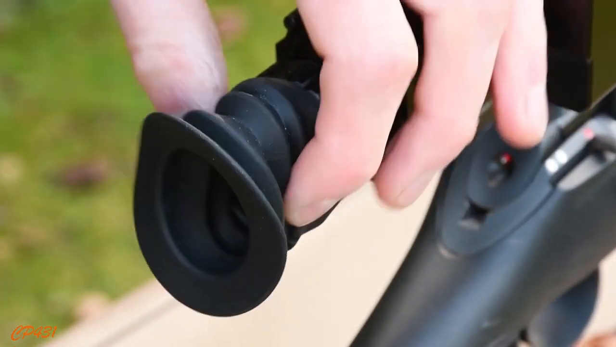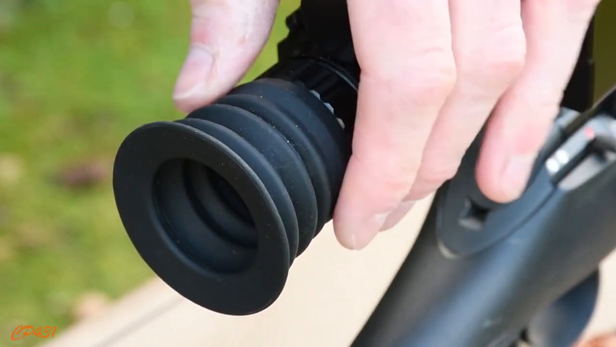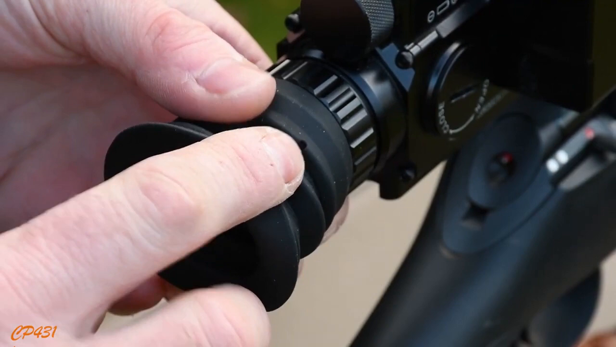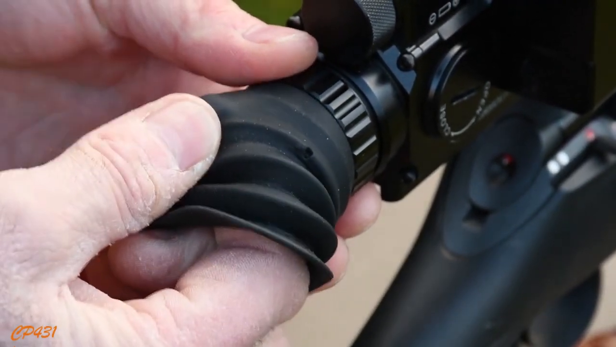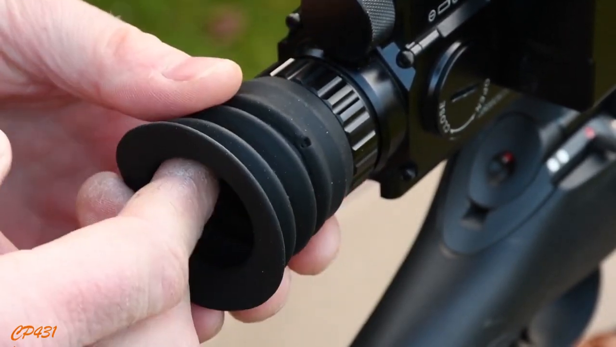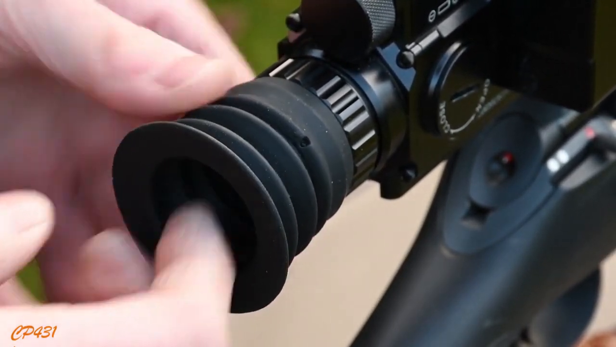There's a rubber bellows on the back to keep any extraneous light from interrupting your image, and there's a small air vent on here to try and reduce condensation. This, if necessary, can be removed, but it's got a glued joint, so if you take it off, it won't look great when you put it back on, unless you re-glue it.